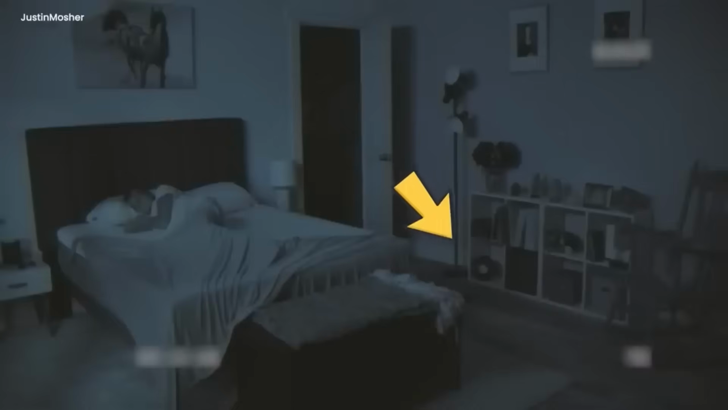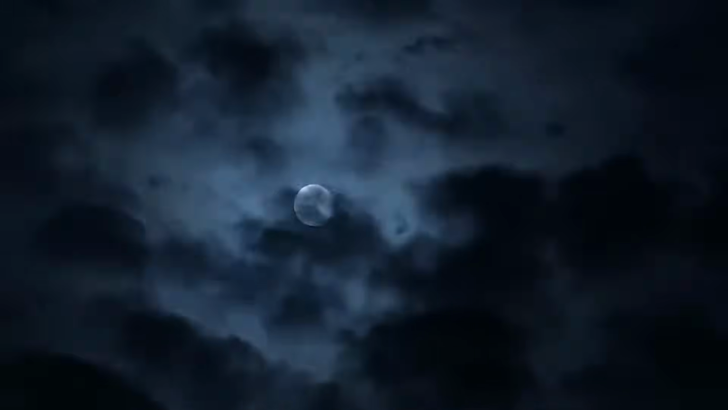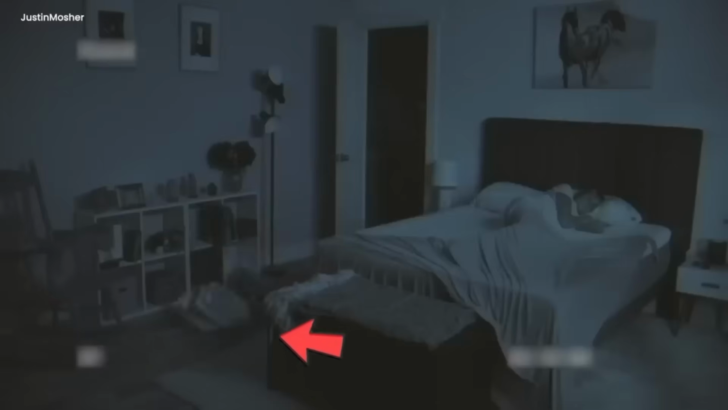Then, a ball flies out of the cupboard without anyone touching it, breaking the normal rules. The room gets flashes of bright light, like thunder lighting it up. But the girl keeps sleeping, not aware of what's going on. Weird things continue. Her stuff falls everywhere, books make a mess, and a painting on the wall shakes.